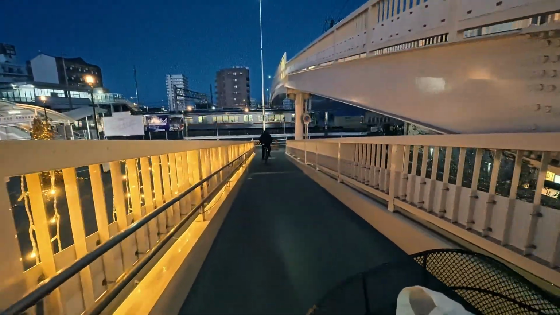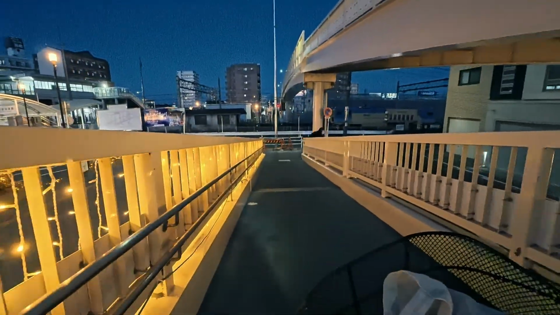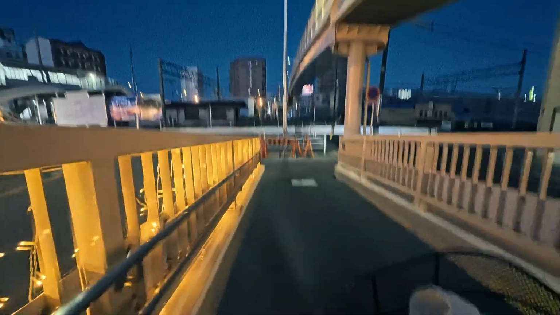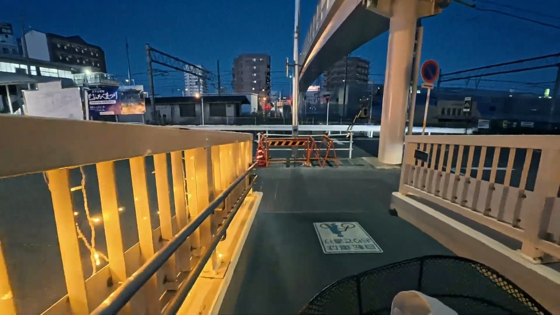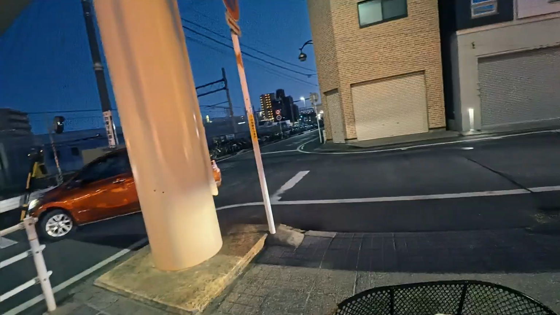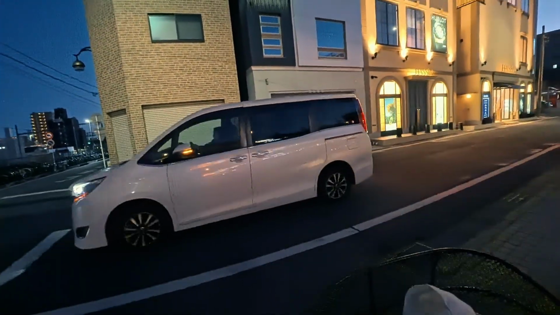Yeah, Japan vibes, train. In my country, I really don't have the chance to ride a train because the train is only available in the city.